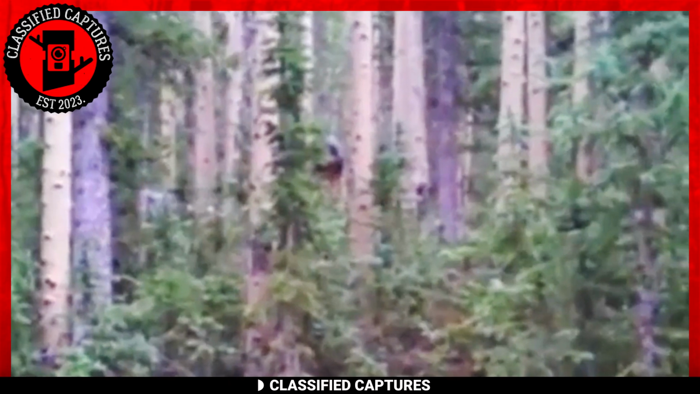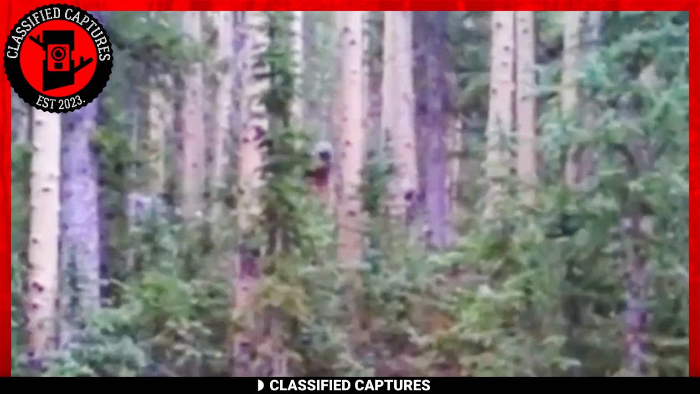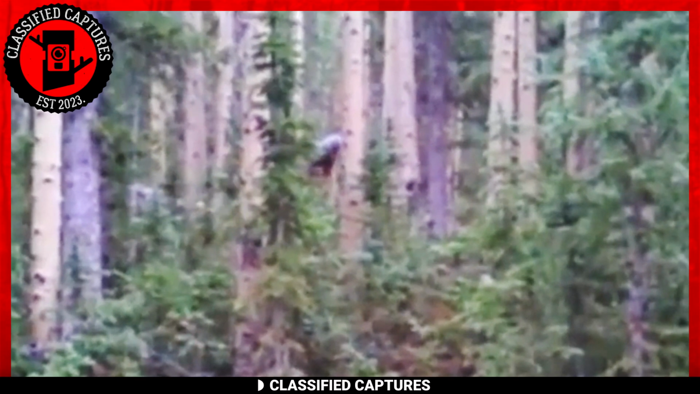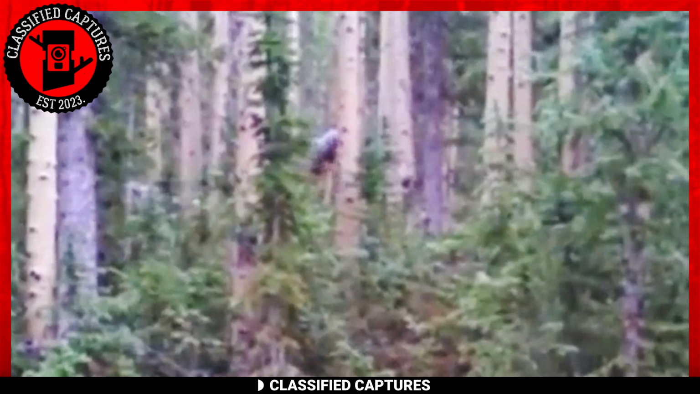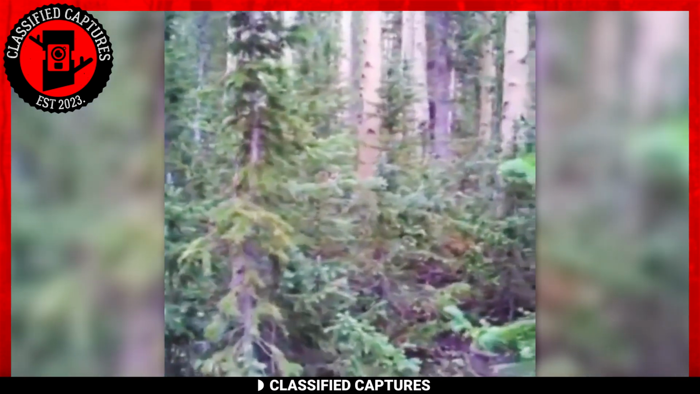It's almost as though the creature is intelligently hiding behind the tree so it's not noticed. As earnest and sincere as its actions might be, it's clear that it needs to do better because we can certainly see it. But you have got to wonder, what humanoid creature is that?